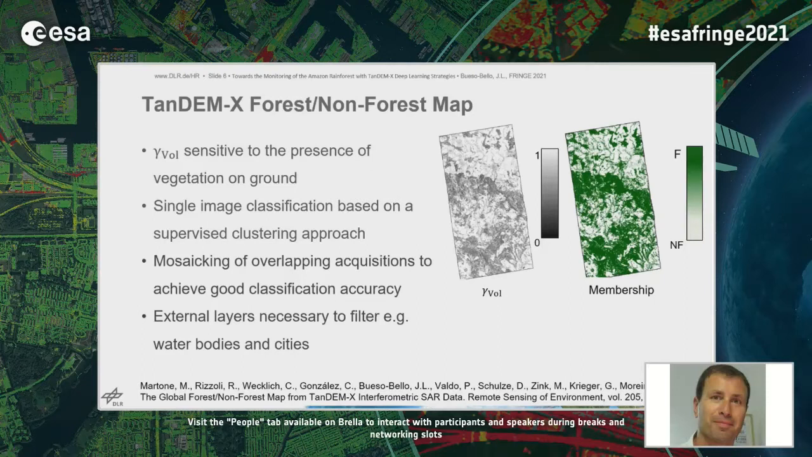This is a previous work where we classified all the TanDEM-X images acquired for the global DEM, based on a supervised clustering approach. Here we have the example of an image of the volume correlation factor, and from it, using this algorithm, we estimated the membership, just distinguishing between forest and non-forest. We mosaic all overlapping acquisitions to achieve good classification accuracy, and we even use some external layers, which were necessary, for example, to filter water bodies and cities. This is the baseline approach.